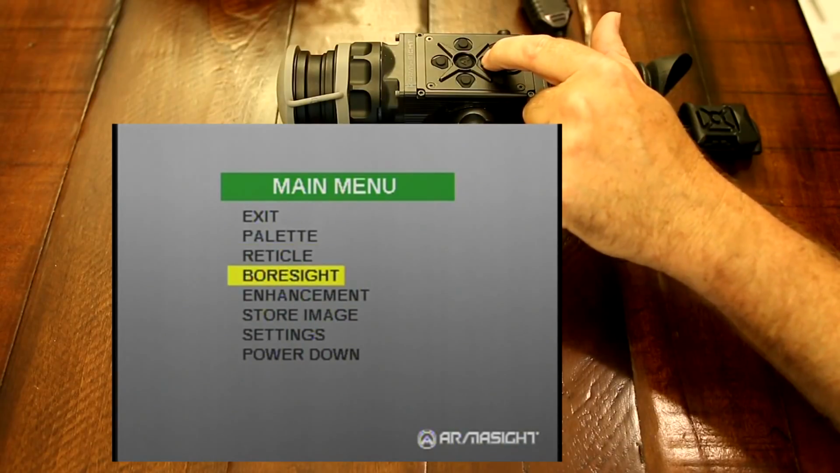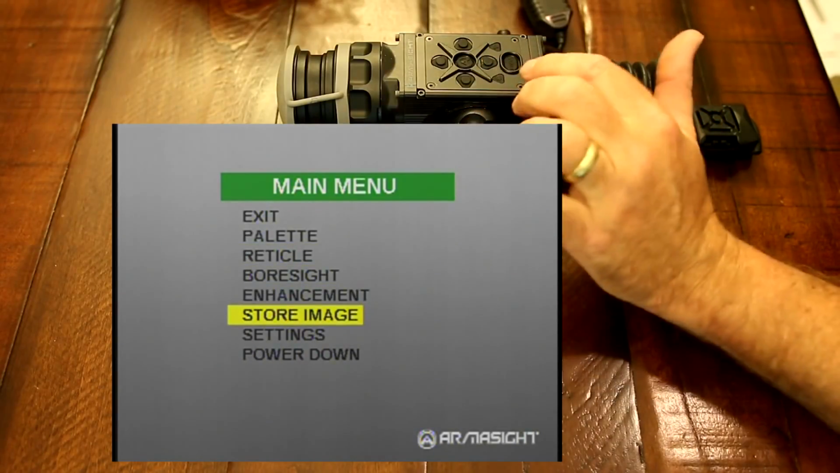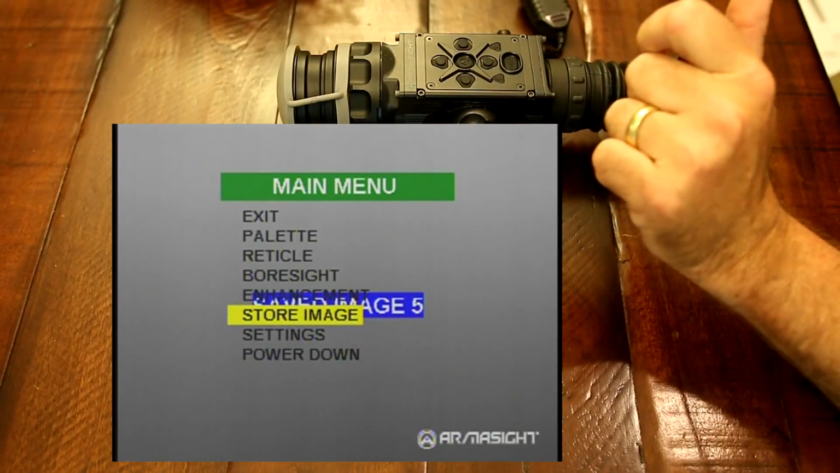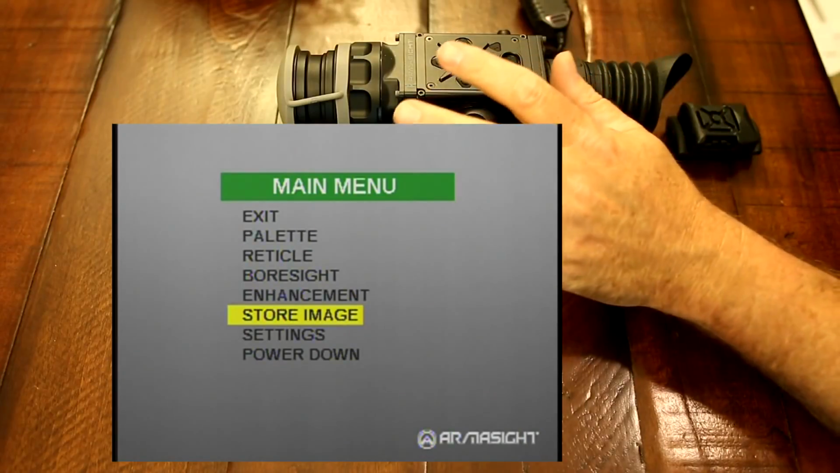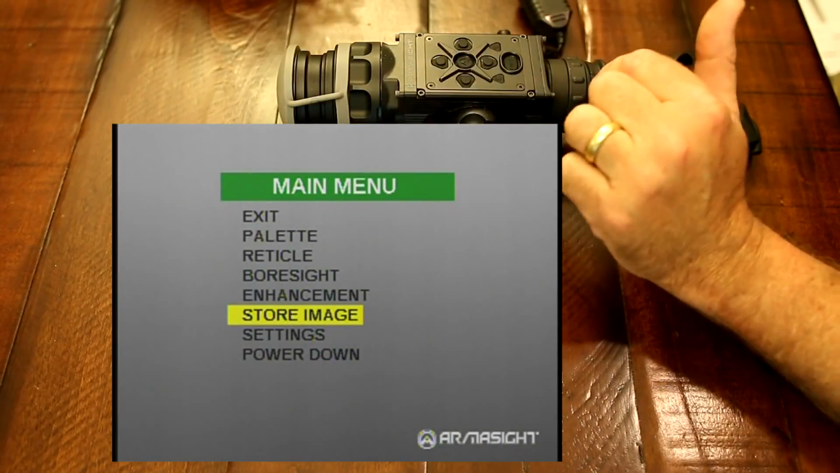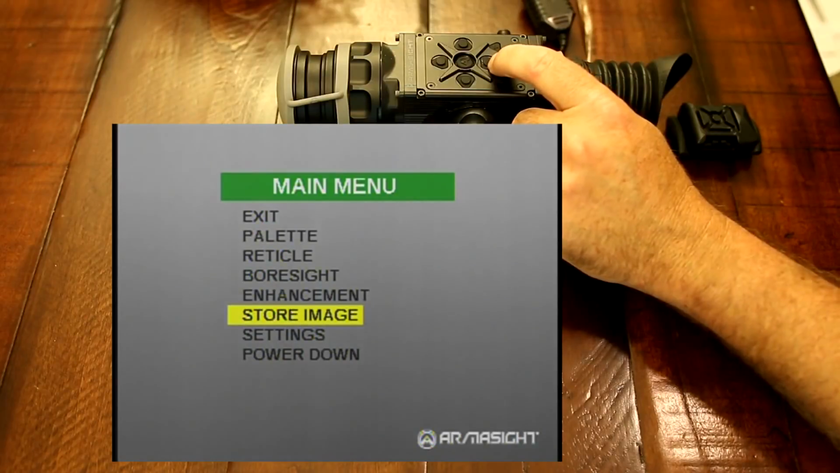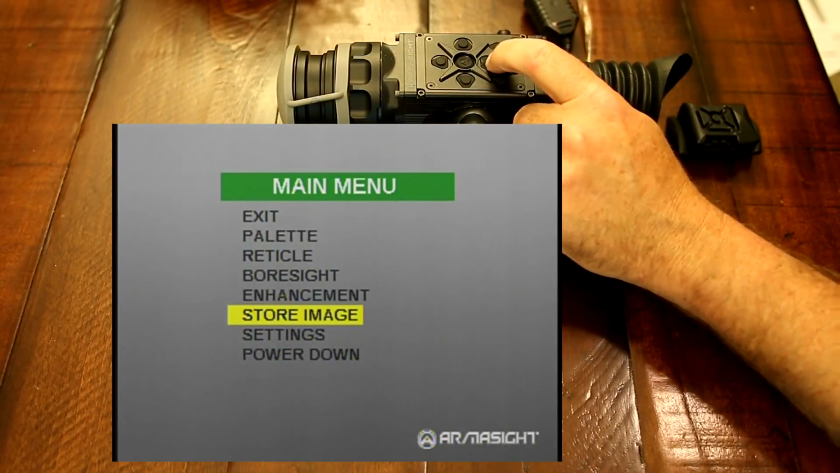Next, we have Store Images, and this is also new for the Pro line. Your power button back here, if you just click it once, it takes a picture and stores an image into onboard hard drive on the unit, and you can get those out with your video out port and use them later. So that's a new feature on the Pro line.